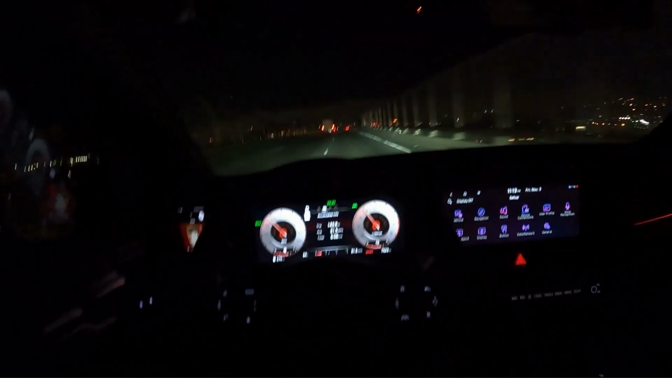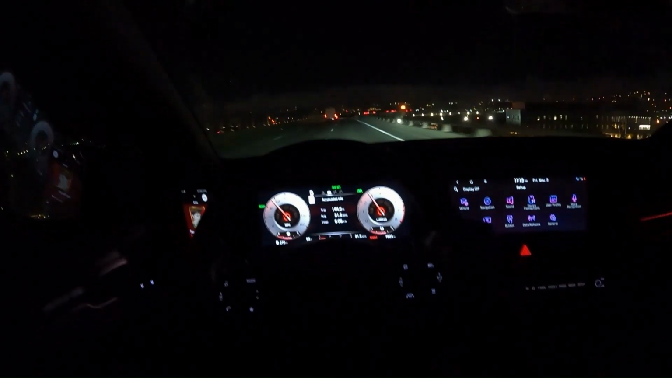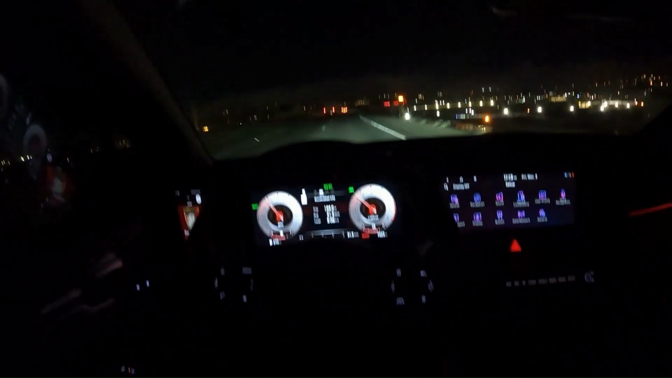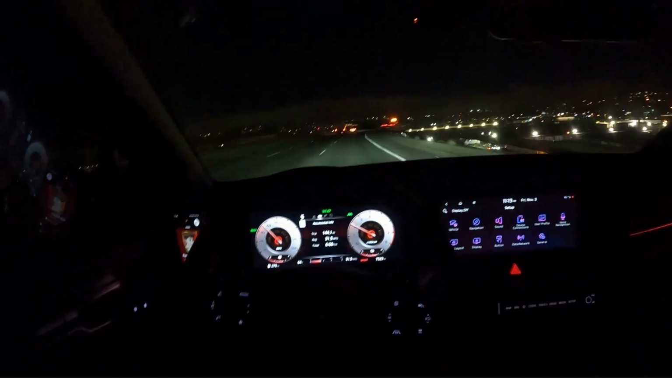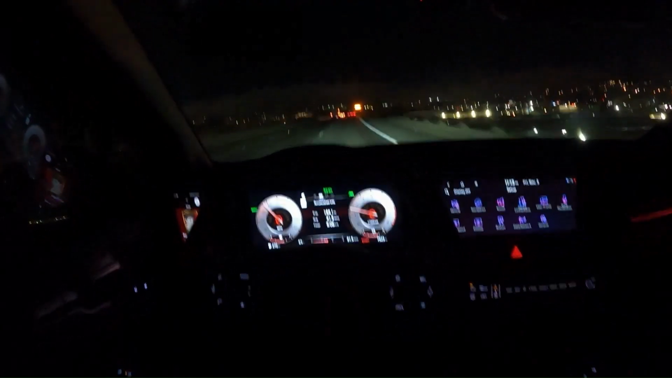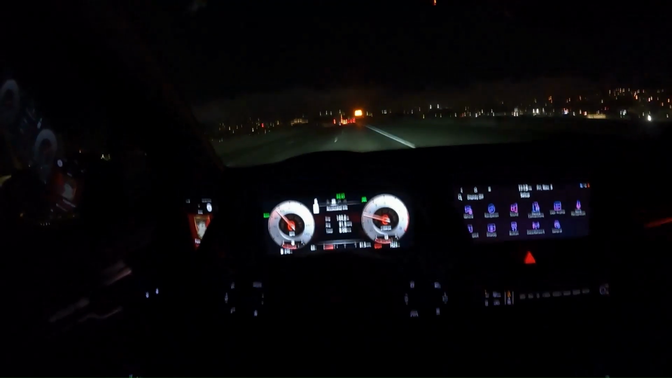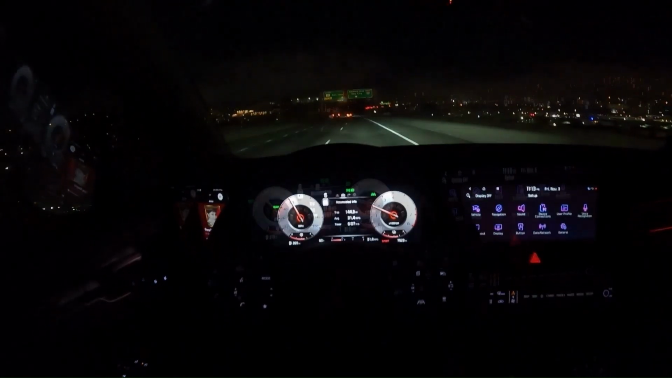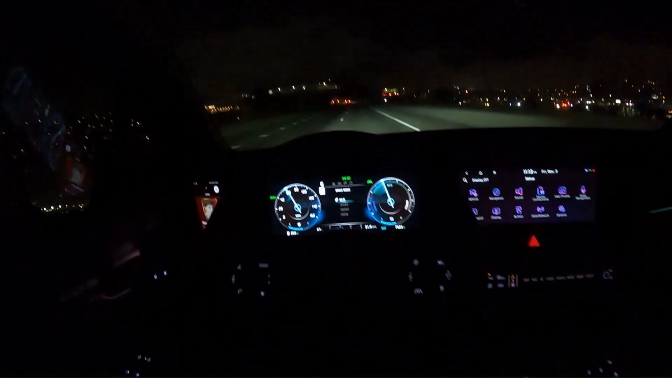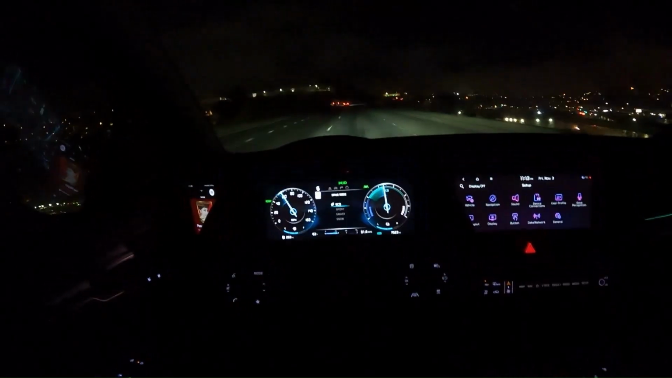Okay, you can use the paddle shifters at any time. So it's running at 3000. Changed it to 5th gear, and now it's in 6th gear, showing right there. Okay, just changed it to eco mode again.